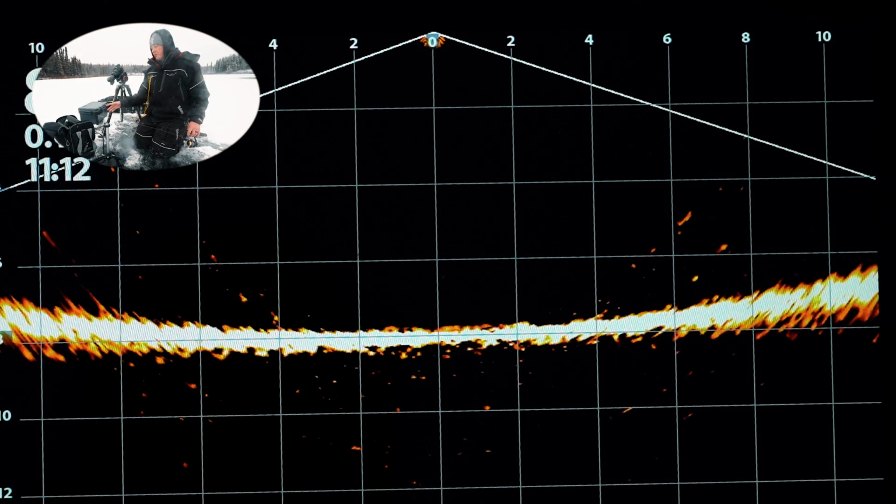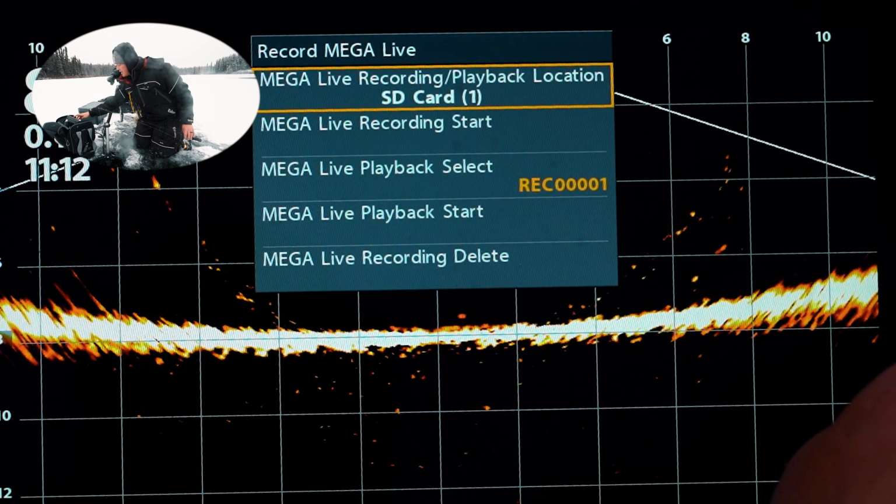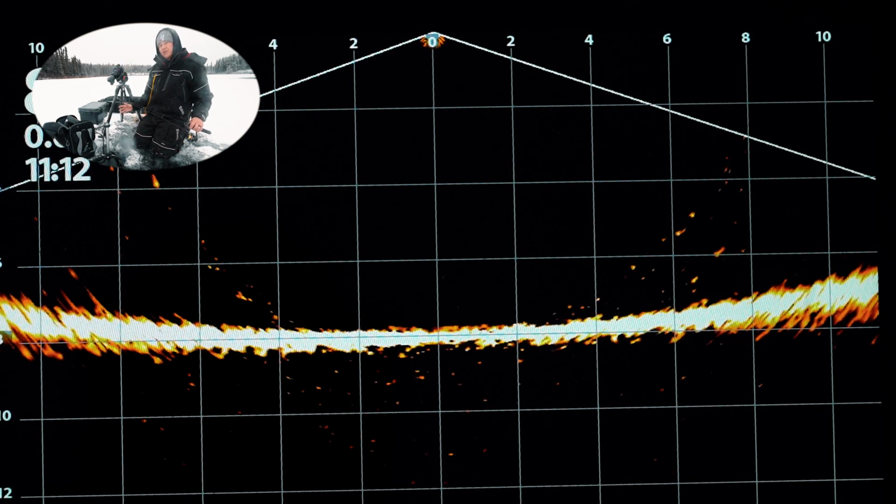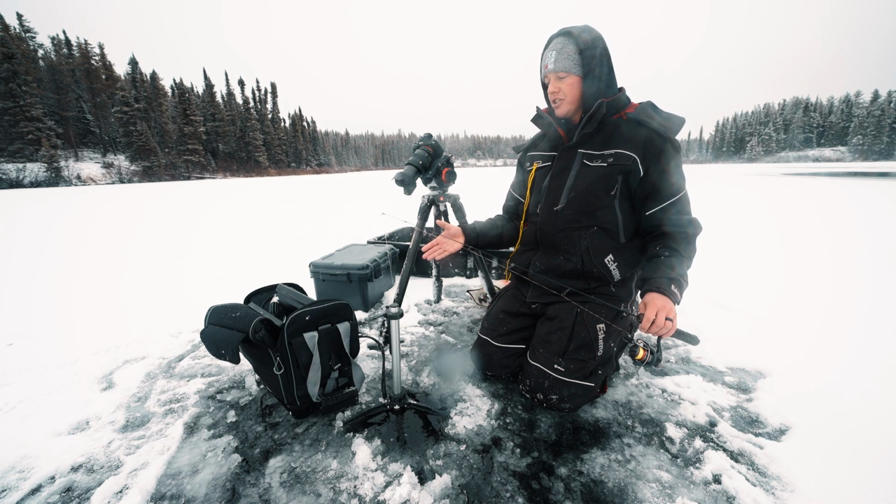Something I did notice when flipping through the menus is this does have a mega live recording option. So I'm gonna try recording it right now to an SD card. I did play with this a little bit yesterday. I did notice that it shut off after maybe 20 minutes. So I'm not sure if that was the card or just a limit they have on the recording here, but we're gonna give it a shot.